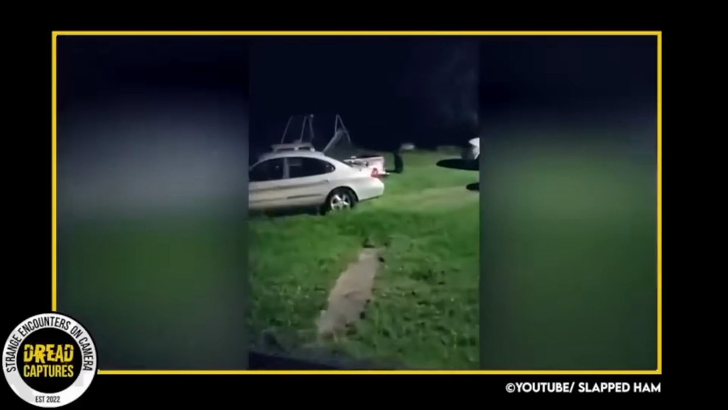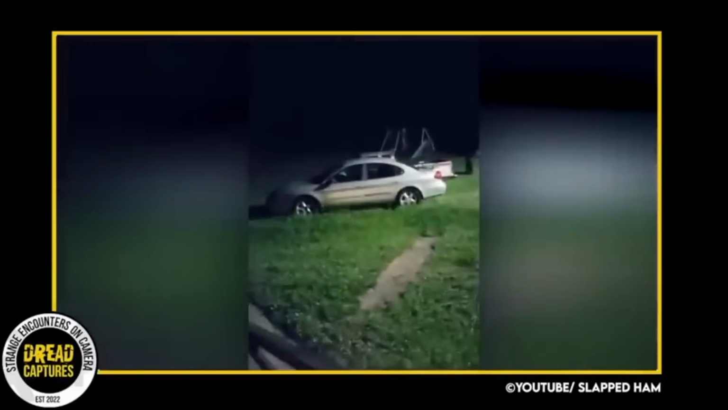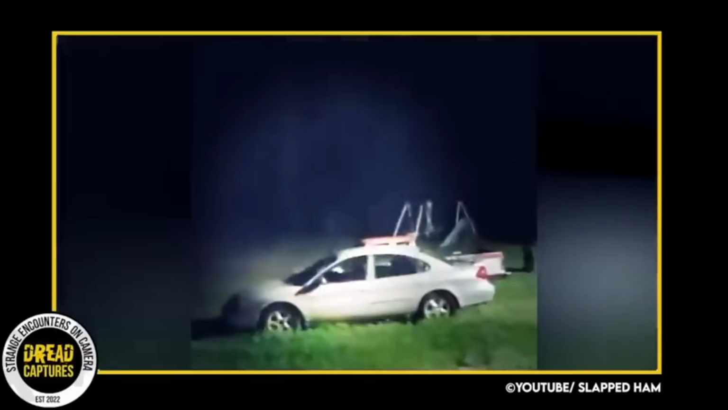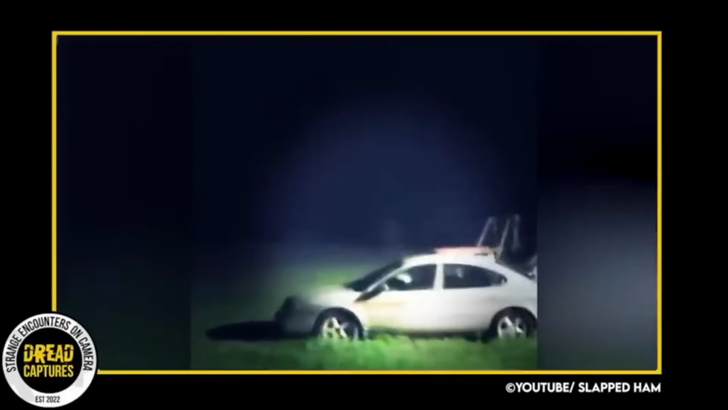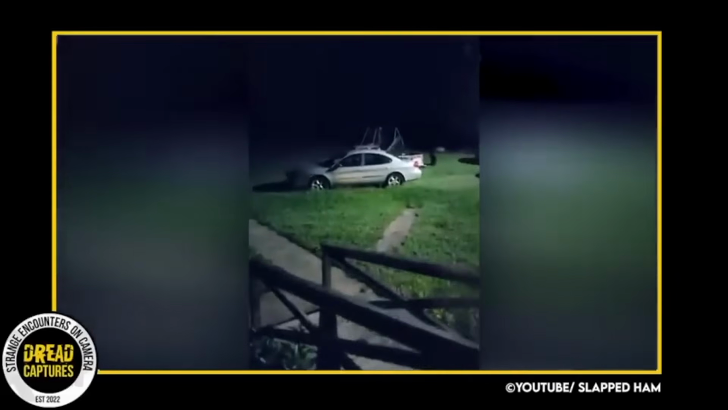In June of 2021, TikTok user Claxatax uploaded the following piece of footage, and it's been freaking viewers out ever since. Check this out. From what is visible, there appears to be a large, two-legged being moving at a leisurely pace across the property of the man in the video. As you can see, the video also shows their pet dog intently observing the figure from afar.